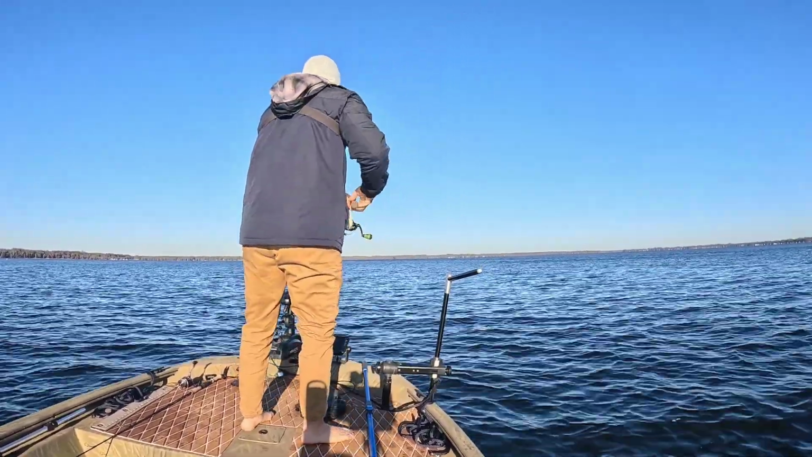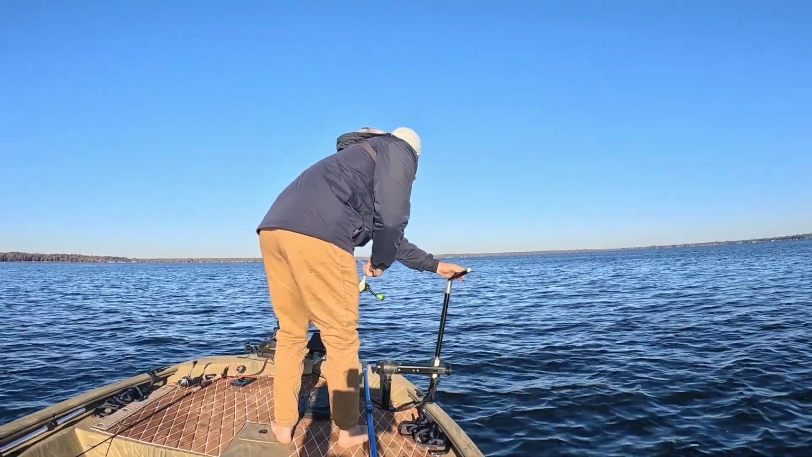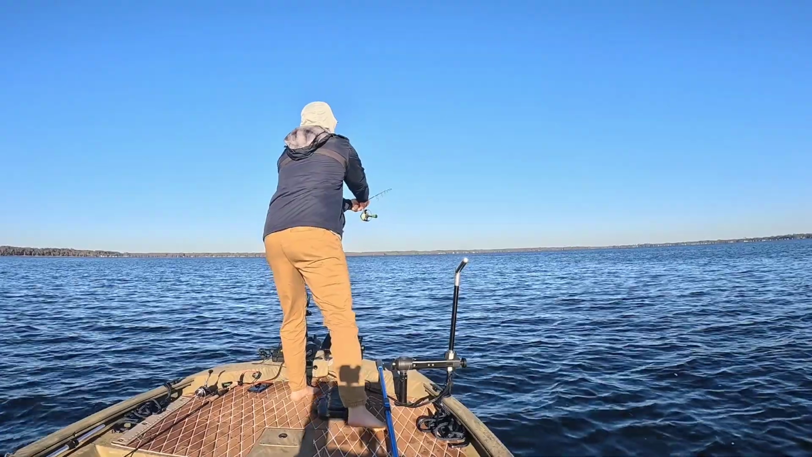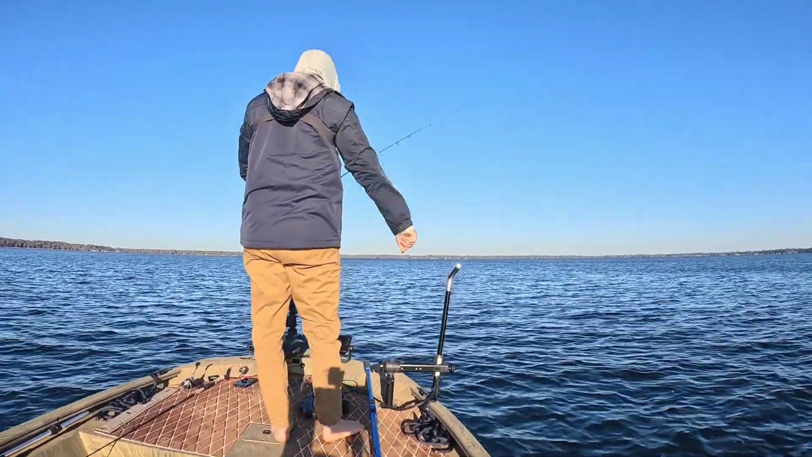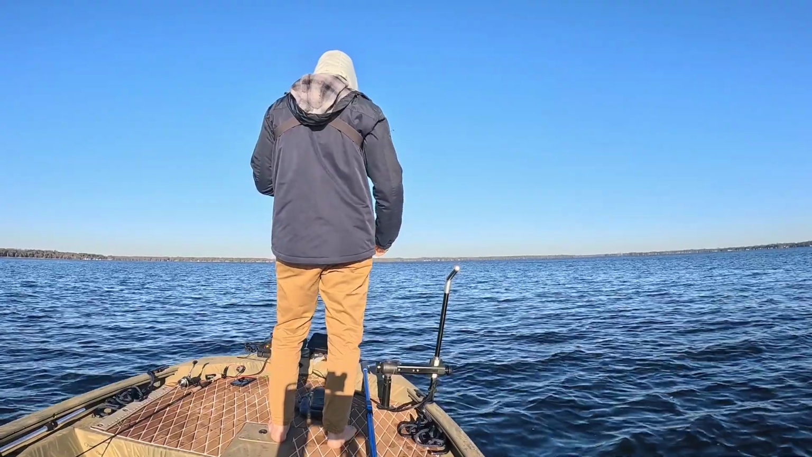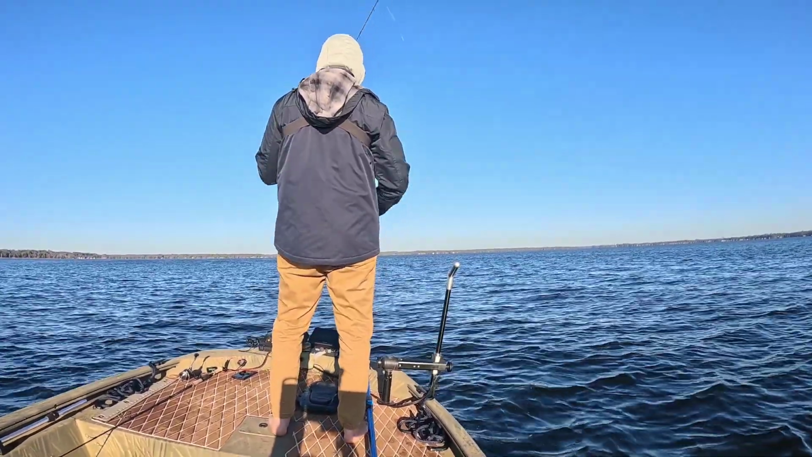A little bit heavier of a jig head that time, a 16th ounce. Just experimenting, just trying different things out. Trying to stay off these fish a little bit too. I'm just launching my bait out there, about as far as I can cast it. Oh, here comes one. Oh, I missed him.